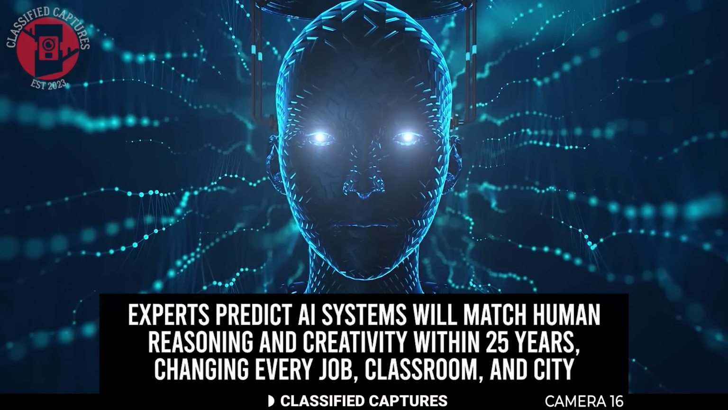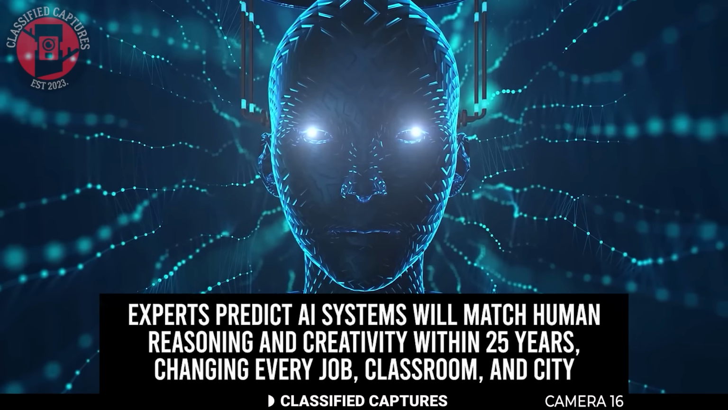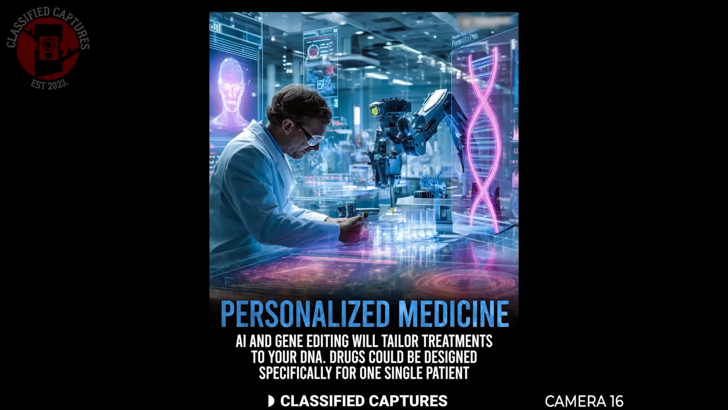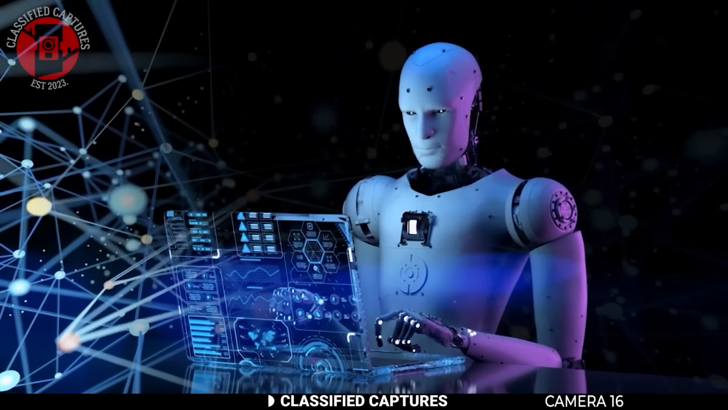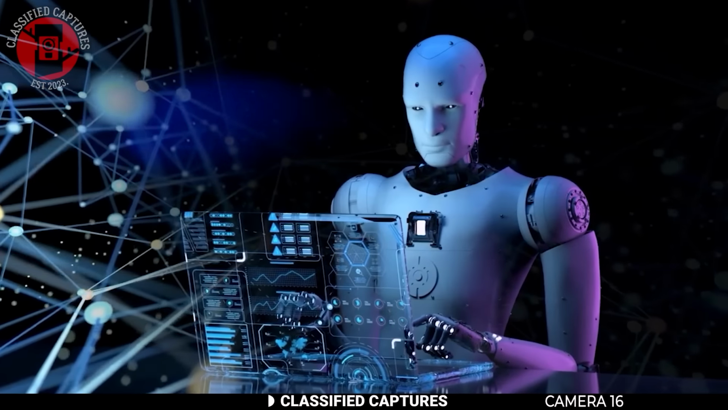If that prediction comes true, it could completely change how society operates, from art and science to jobs, relationships, and power dynamics. Imagine a world where AI can compose symphonies, invent new medicines, or even write better laws than humans. It's fascinating but also deeply unsettling to think about what that might mean for the future of humanity.